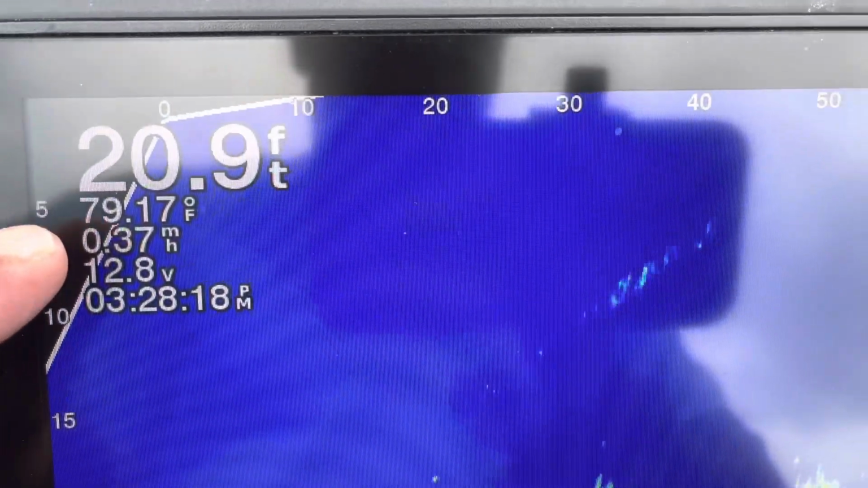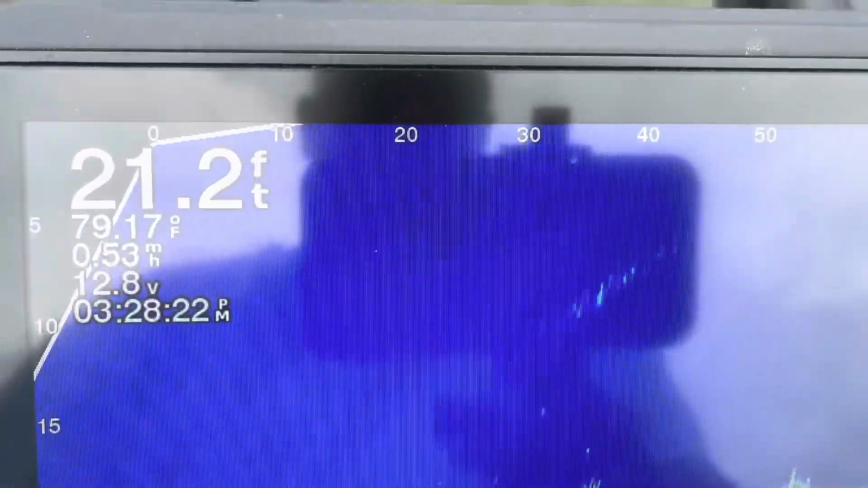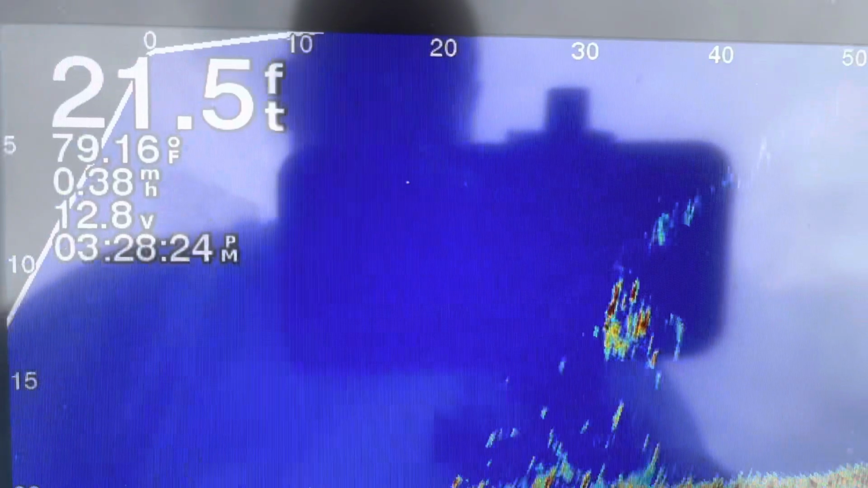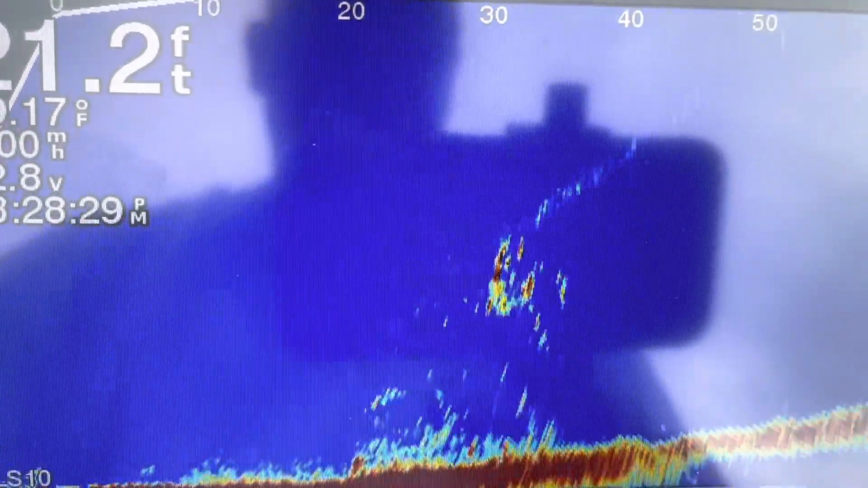Water temperature 79, 20 foot. Yeah, here y'all. Look at that. Big one that jump.